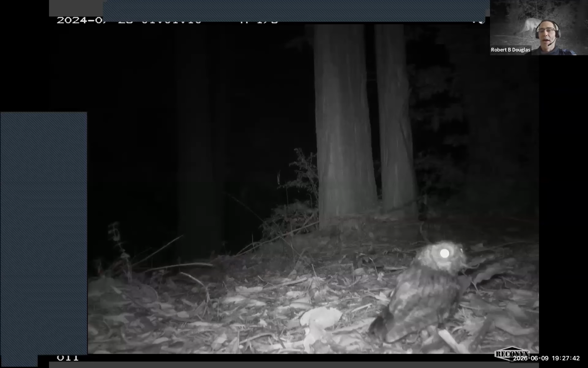Also, interestingly, I've detected here a western screech owl. It appears to have something sticking out of its mouth like a tail. My guess is that it's probably a terrestrial salamander. But these are kind of cool incidental observations that these cameras pick up.